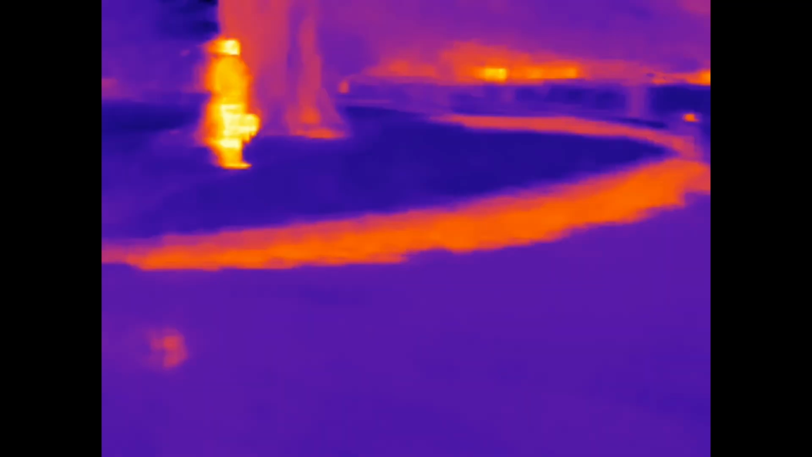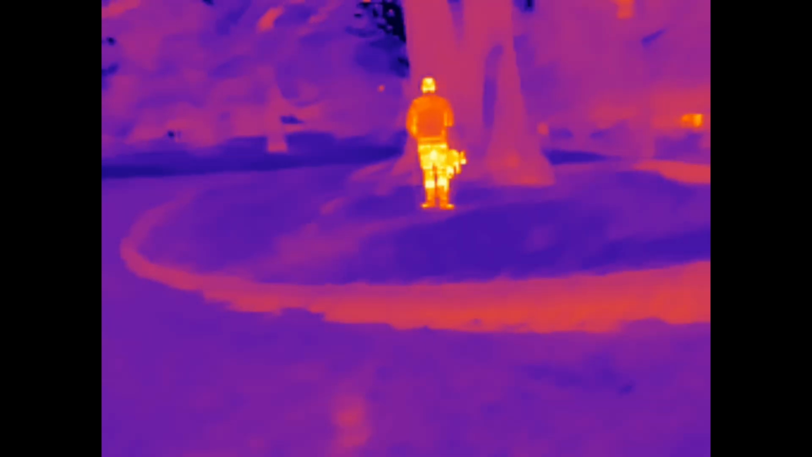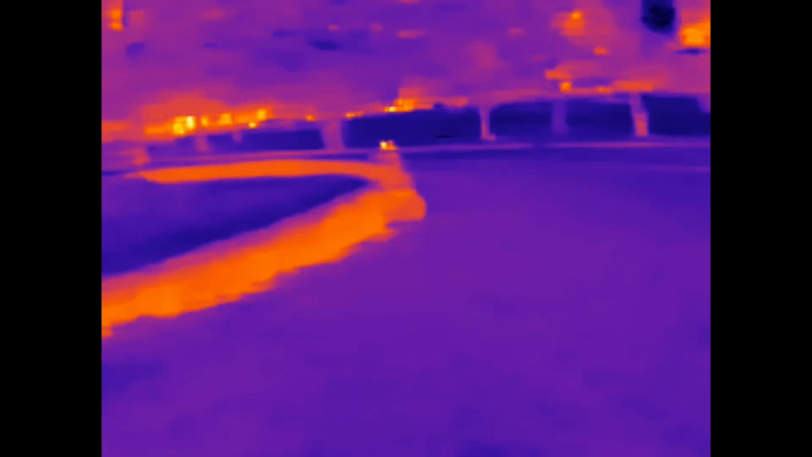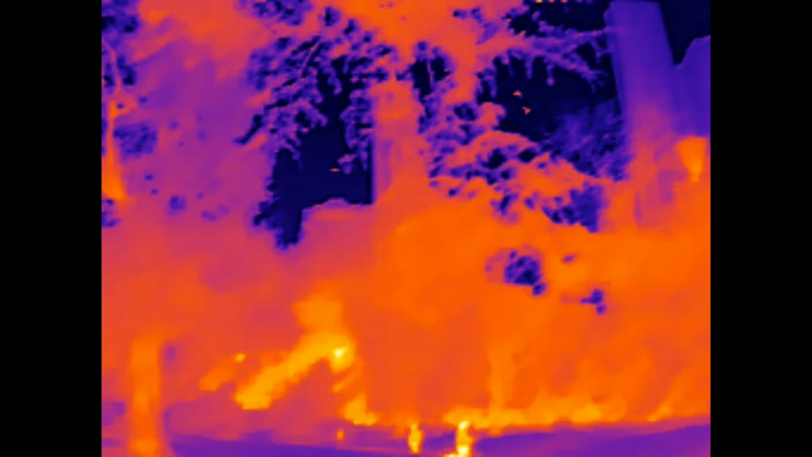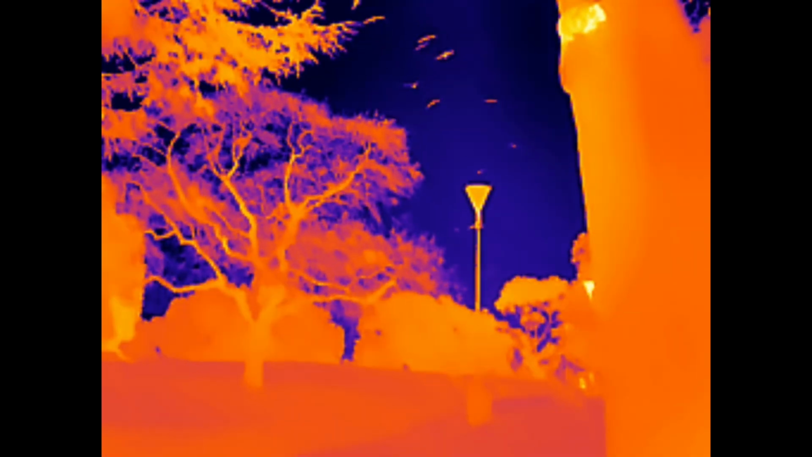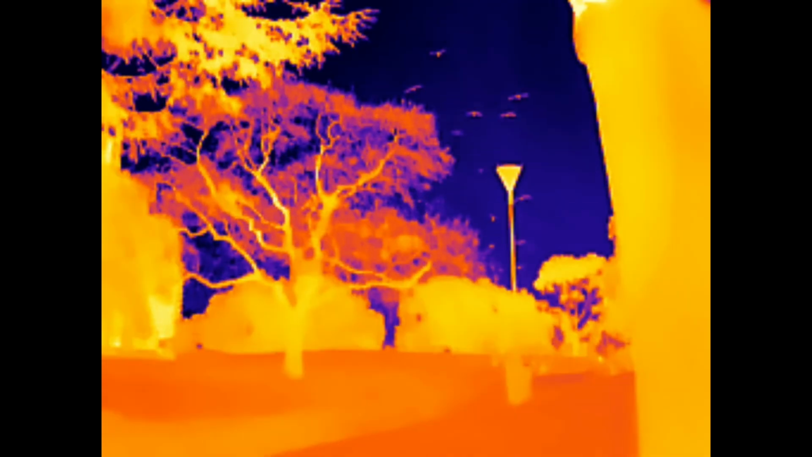Okay, let's continue on. Oh, there we go. There's the dog. I feel like I can spot some birds. Oh, cool, check this out. Alright, so yeah, we'll pick up some birds. See how far they show up for. Yep. That's so cool. Probably be visible for a couple hundred meters maybe. Impressive.